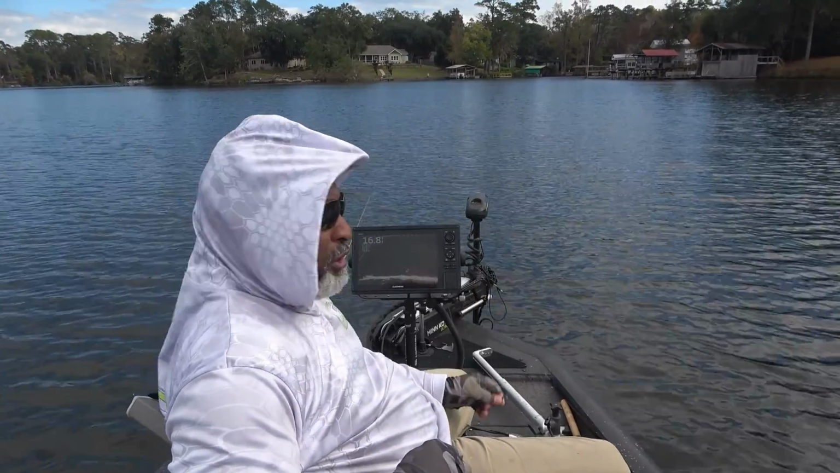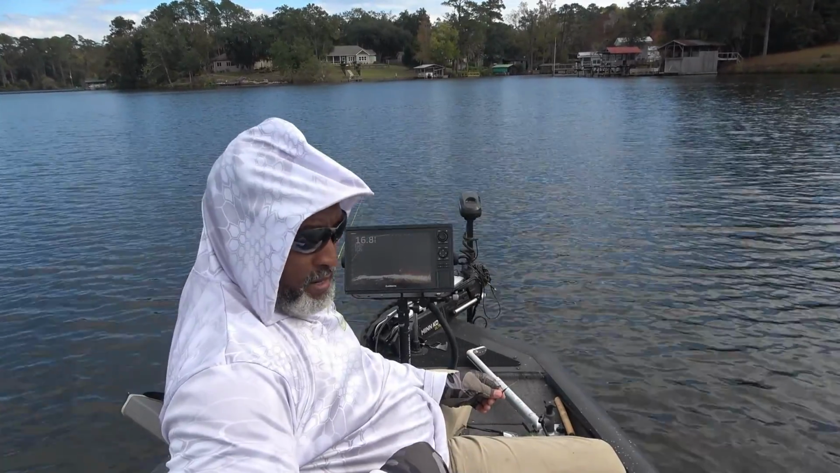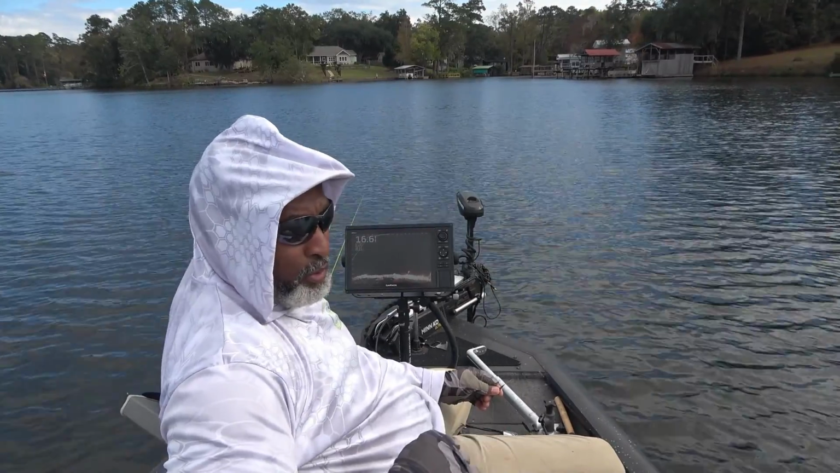As you can see, guys, there's just a ton of slabs down there, so I got to do a better job. Now I'm using a tiny 164 hook right now, and with that hook, you really got to make sure they got it and set it good and keep pressure on them or you'll lose those fish.